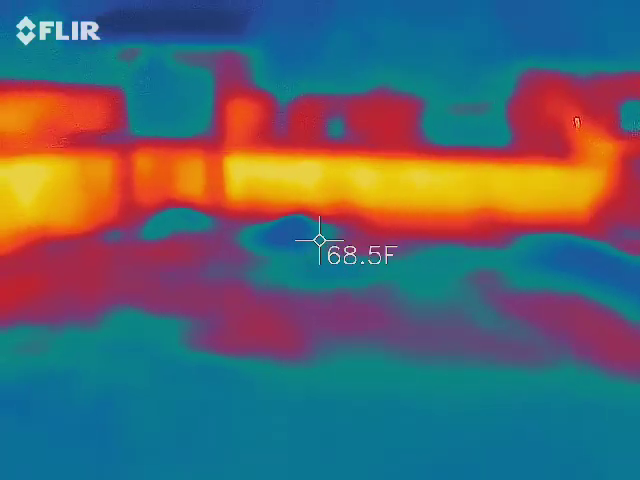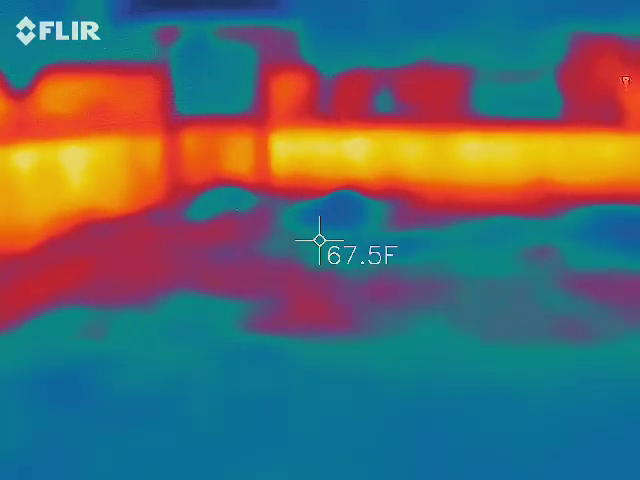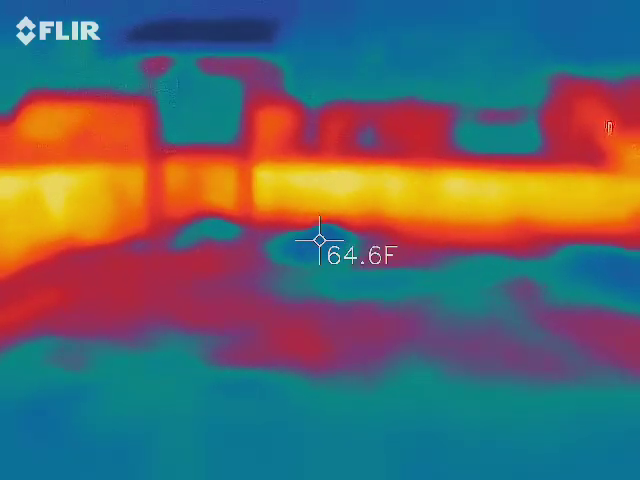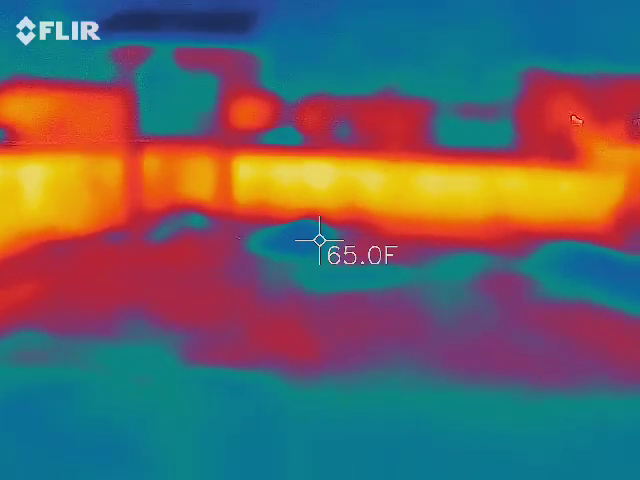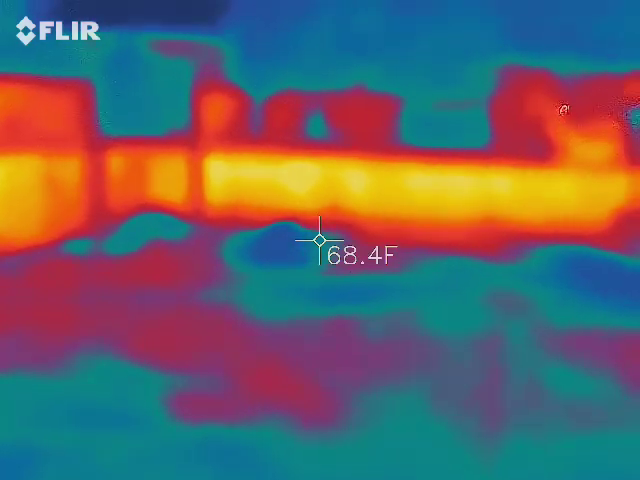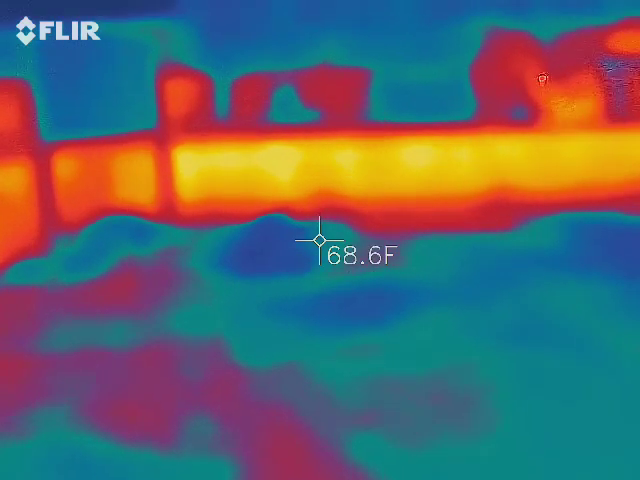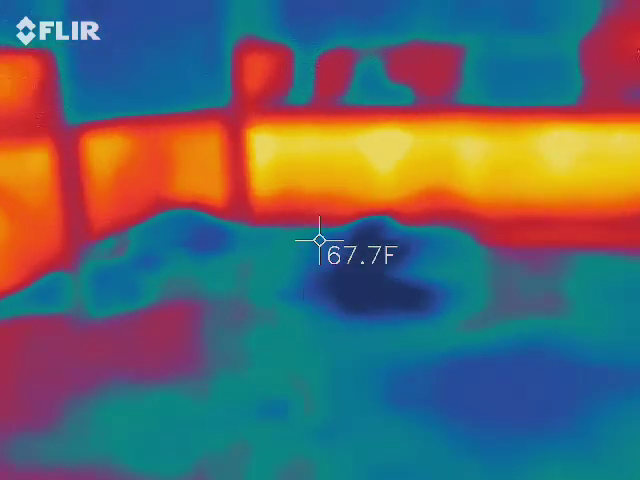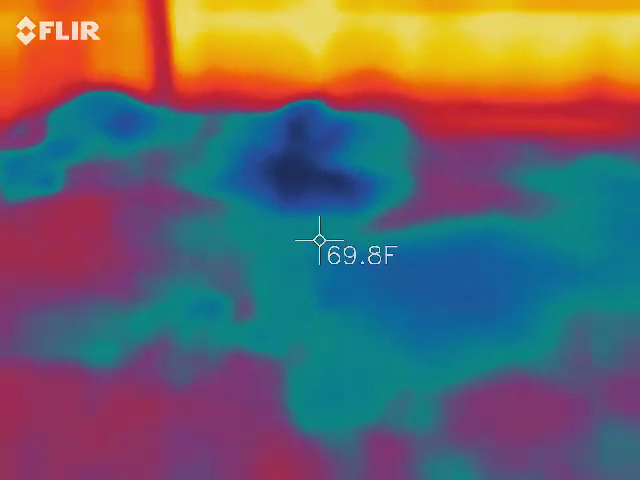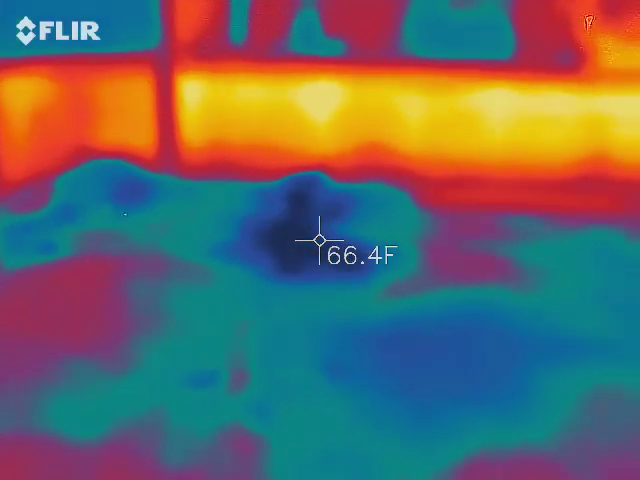64. That's far right there. Now I got 71. 66.